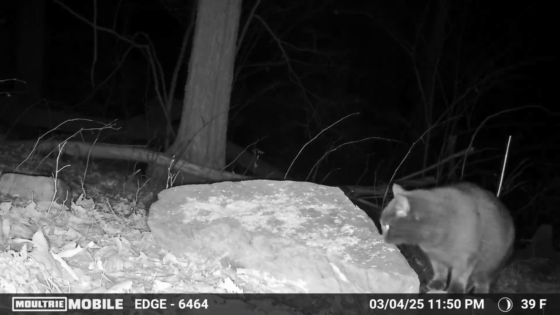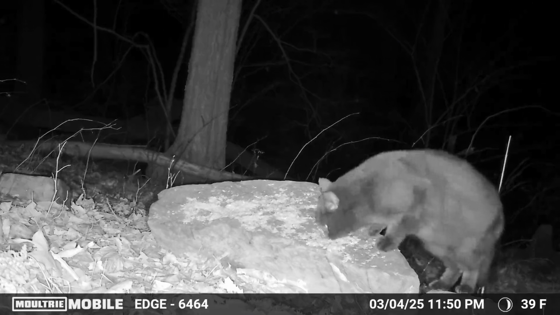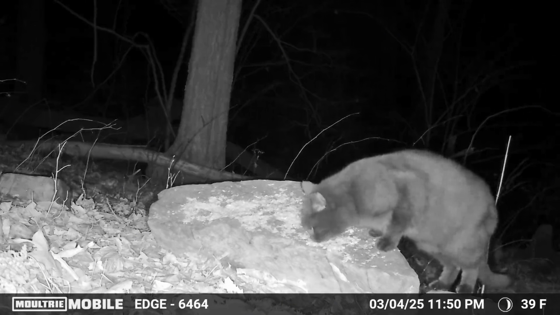2 hours later, the black house cat shows back up. He could have been what those eyes were, but it's impossible to say for sure.